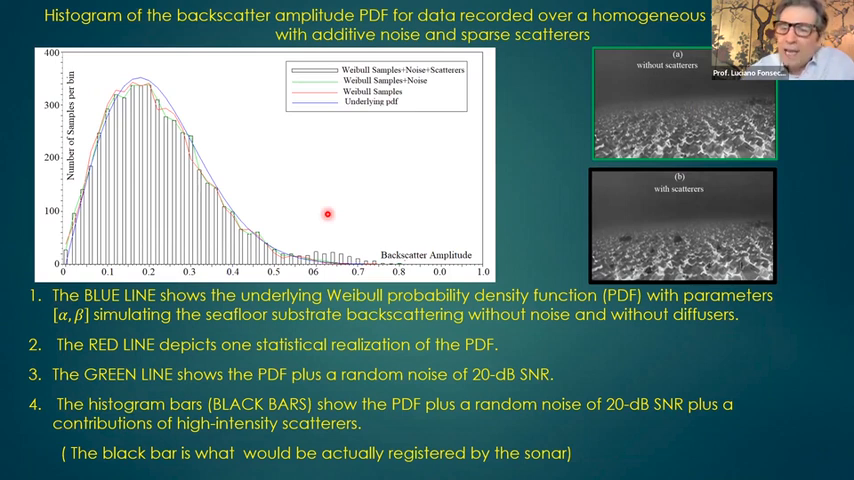Then I add some random noise, 20 dB signal to noise ratio. When I add noise, I go from the blue one to the red one, and then I add some high amplitude scatters, and you see here the presence of the high amplitude scatters in the modeling. In this case, I put 1% of high amplitude scatters.